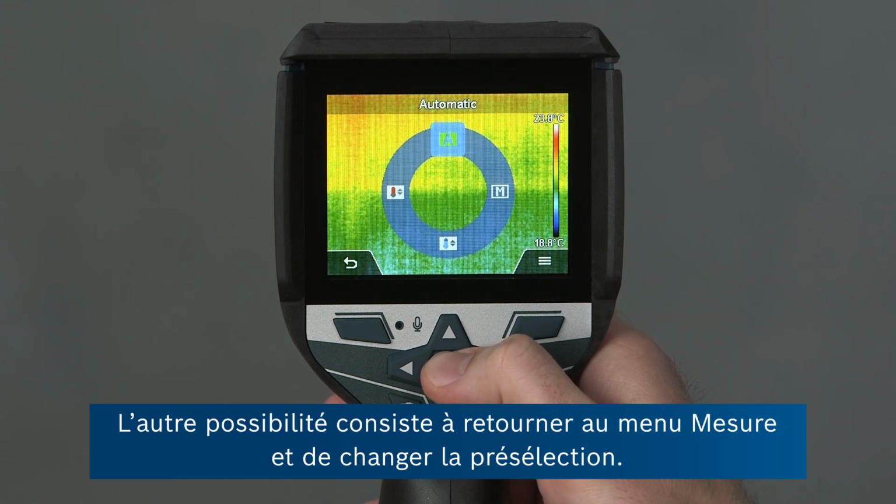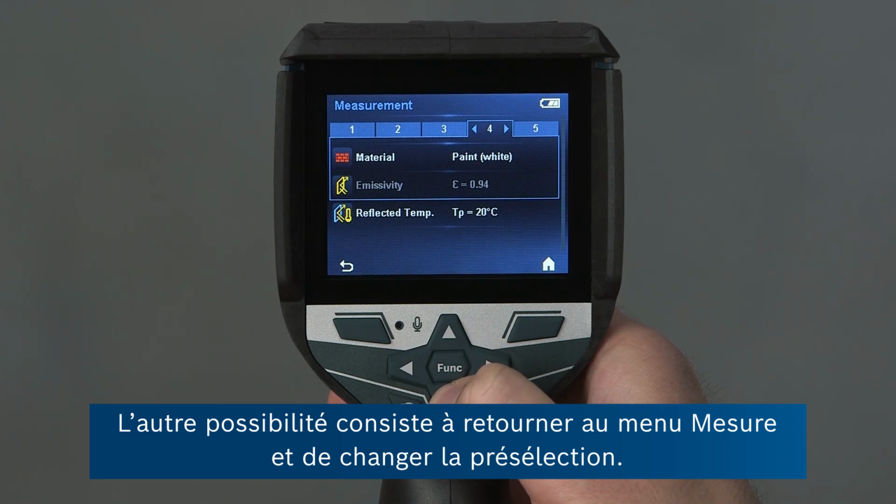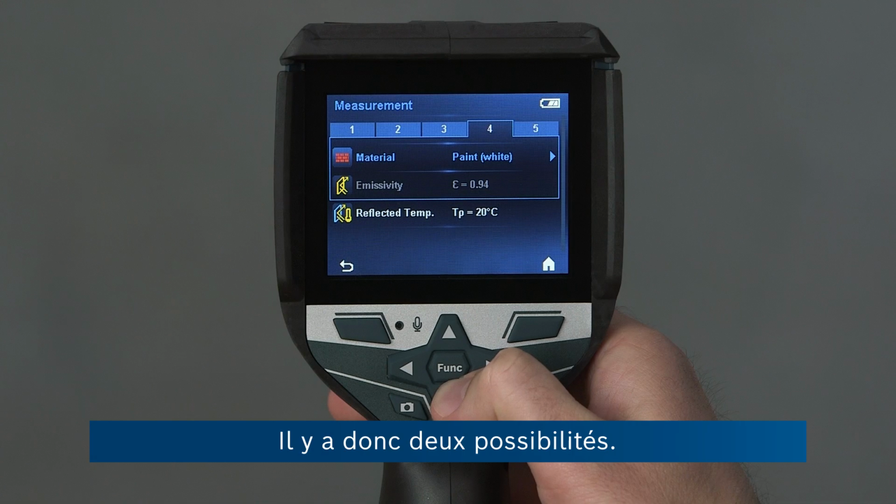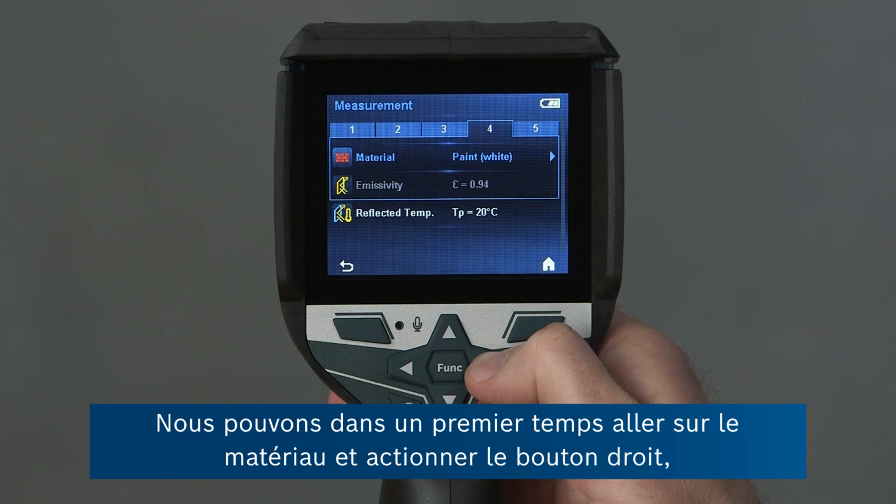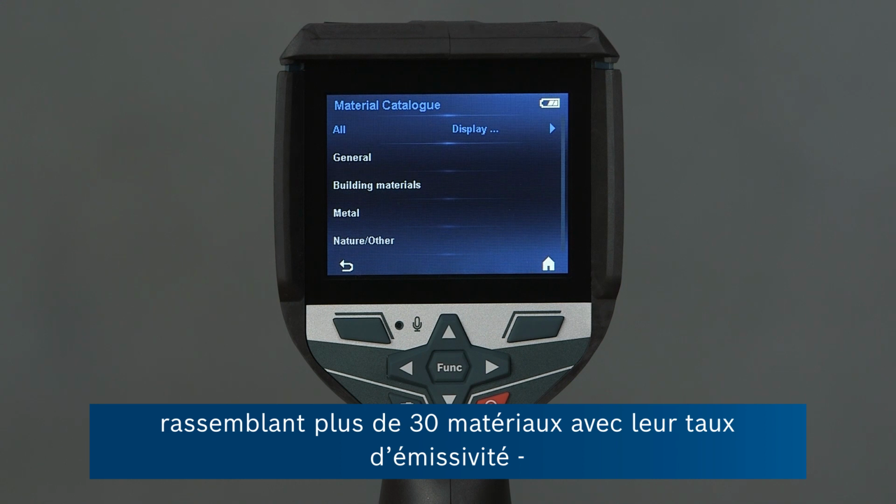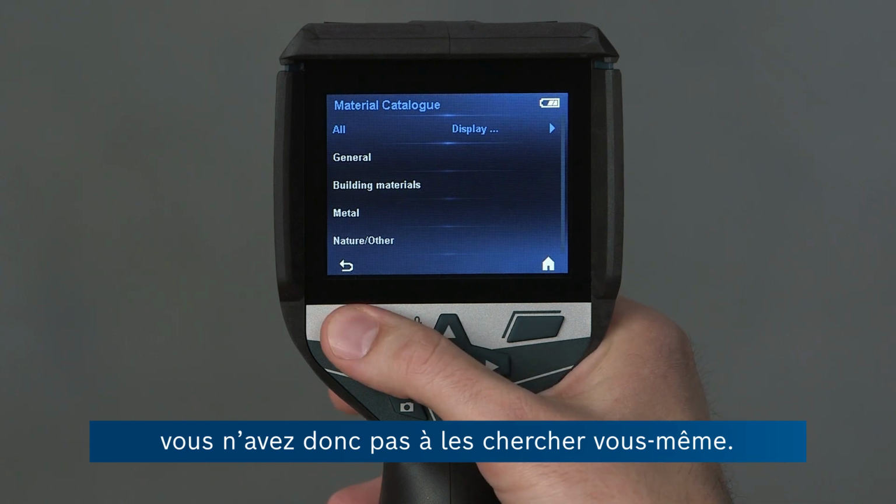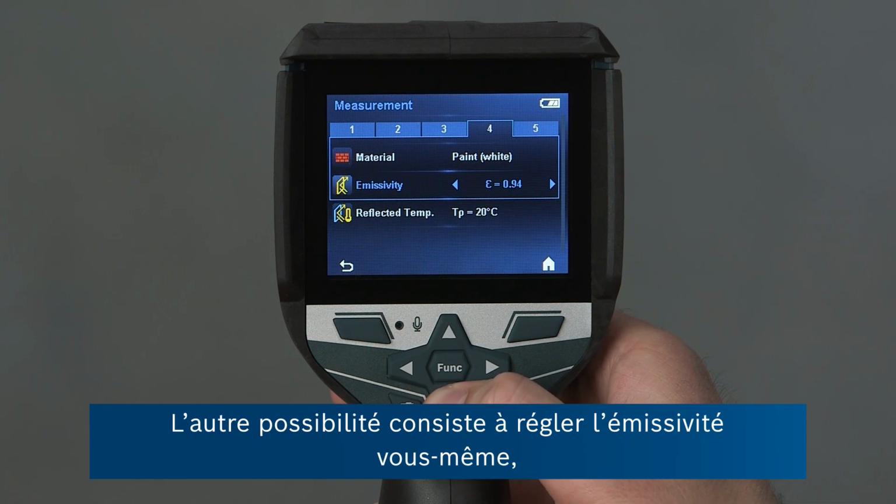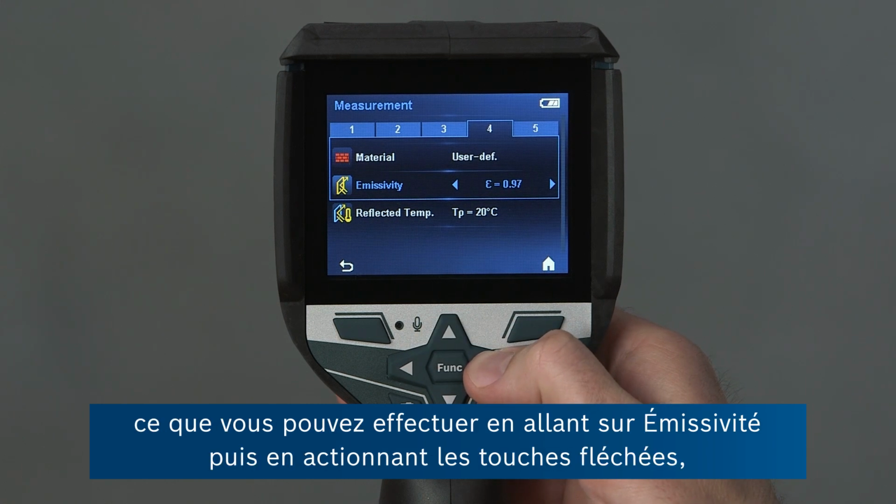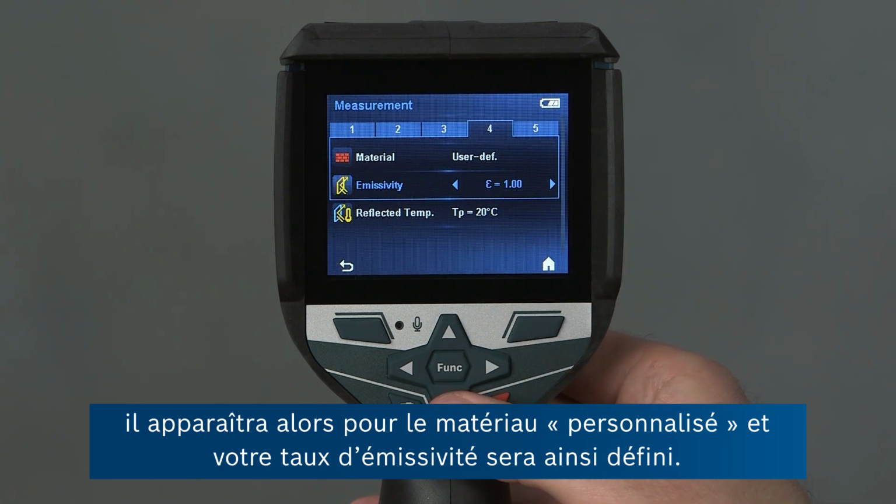The other option we have is to go back into the measurement menu and change the preset. So here we've got two options. First of all, we can go onto the material, press on the right button, and then the tool brings us to a material catalog where we've got more than 30 materials already stored with emissivity values, so you don't have to look them up yourself. The other option is to set the emissivity directly yourself, which you can do by going to emissivity and then pressing the arrow buttons. Then the material will say user-defined, and you've got your own emissivity value.